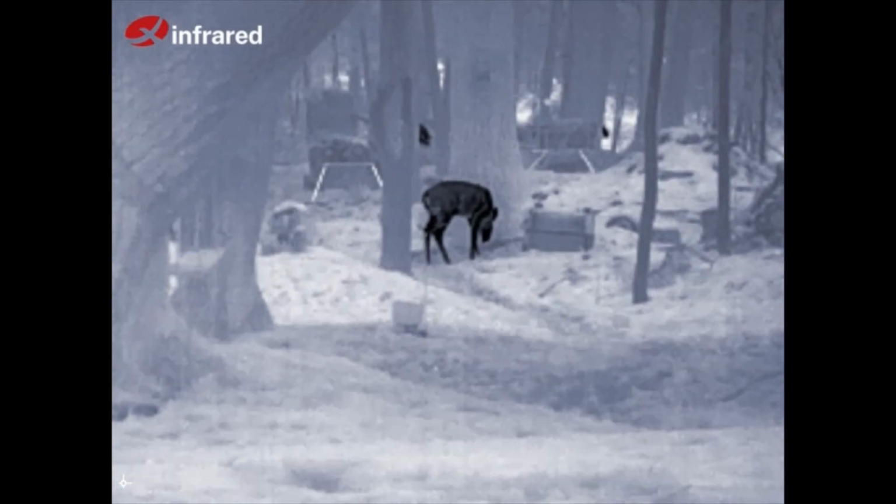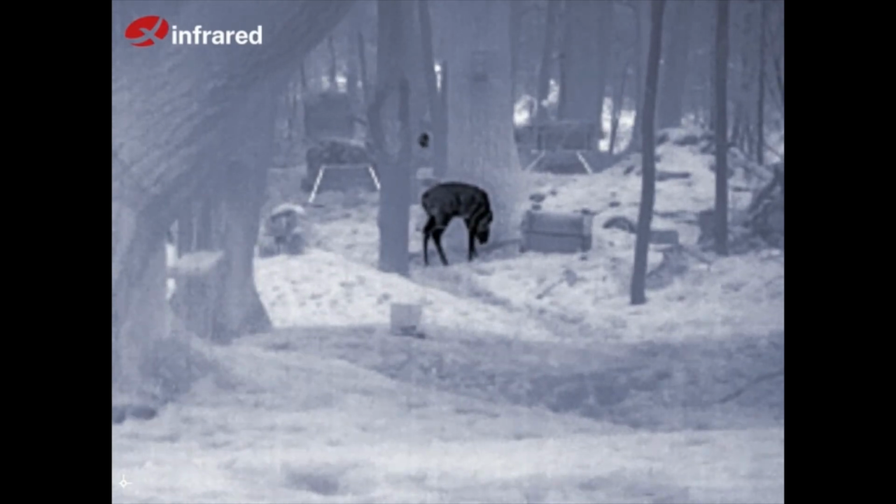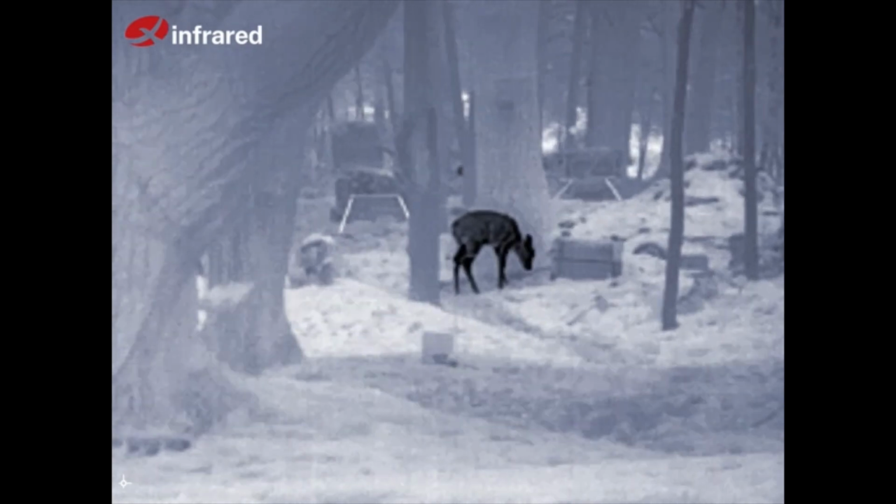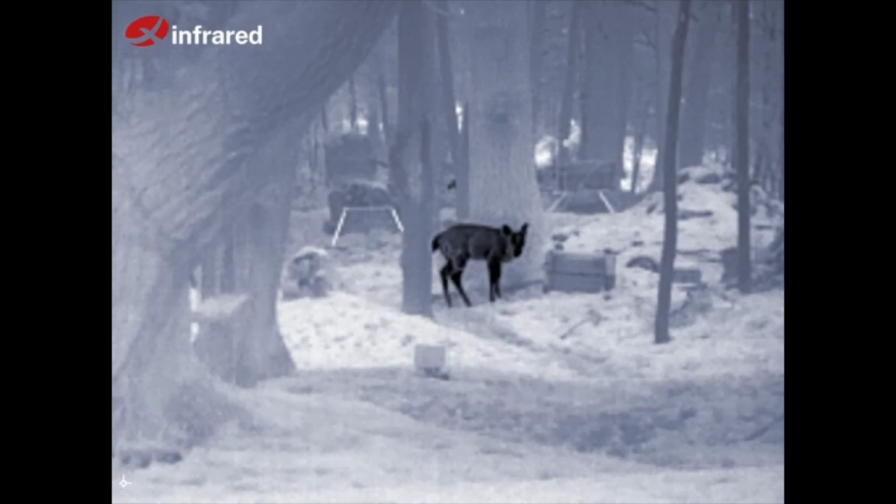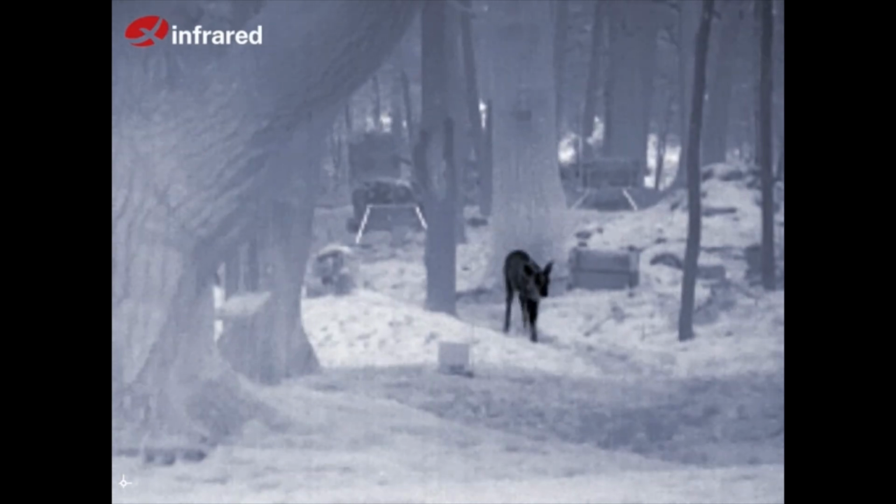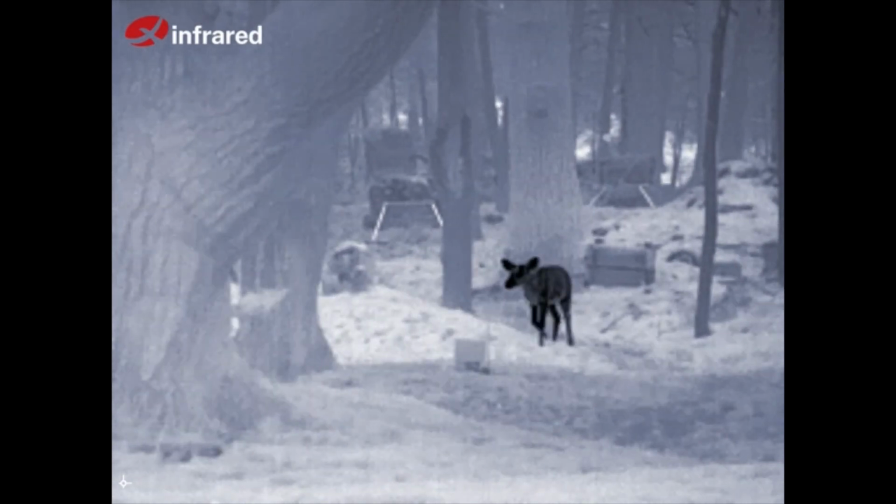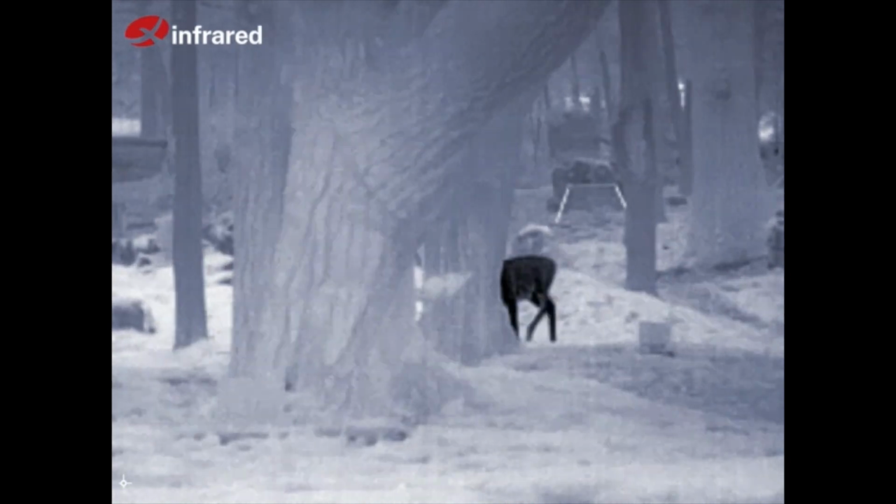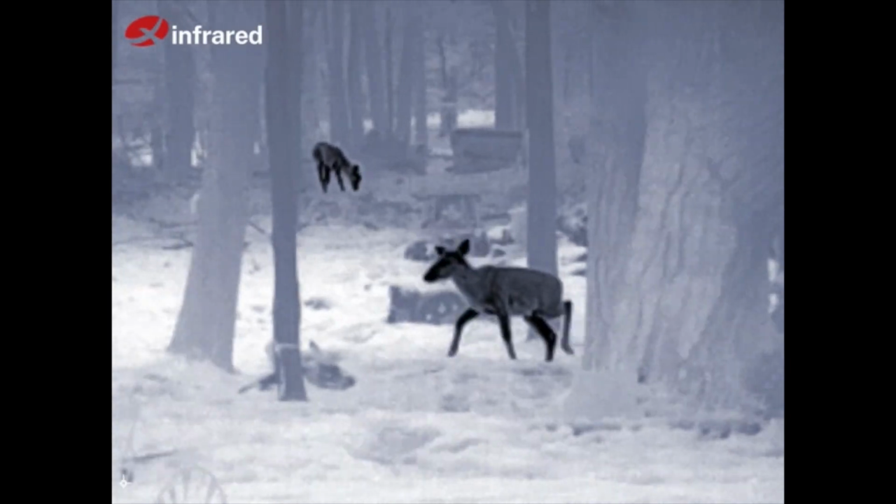So while you're looking at some deer walking around on the backyard range, let me just talk a little bit about how the unit works. The base or core of the unit, I showed you a picture of it earlier, is just this really tiny plug-in camera. It comes in both iOS version with a lightning plug and a USB-C version for your Android devices.